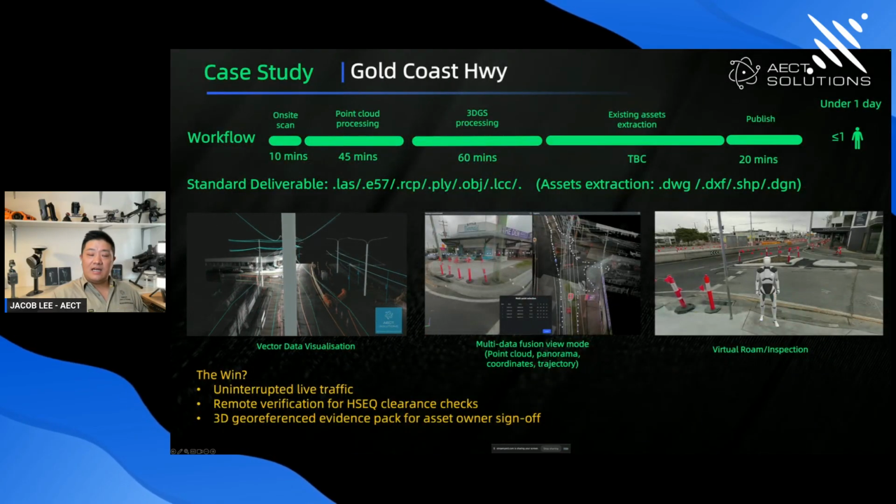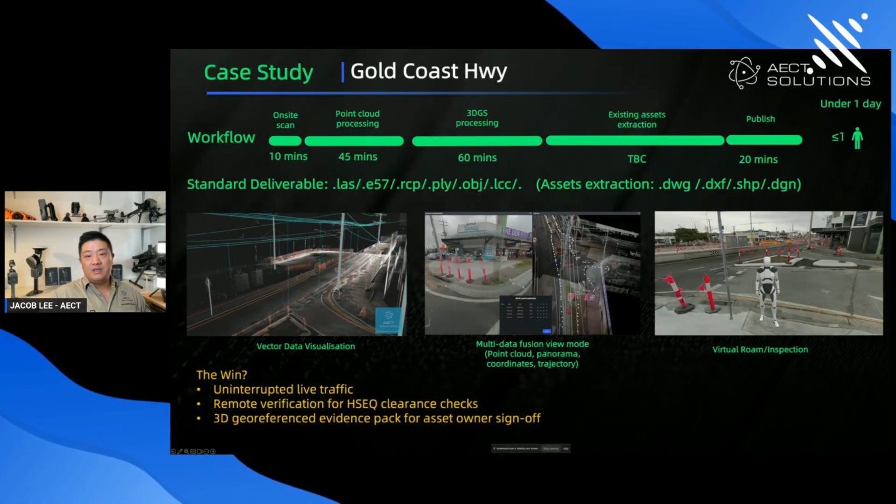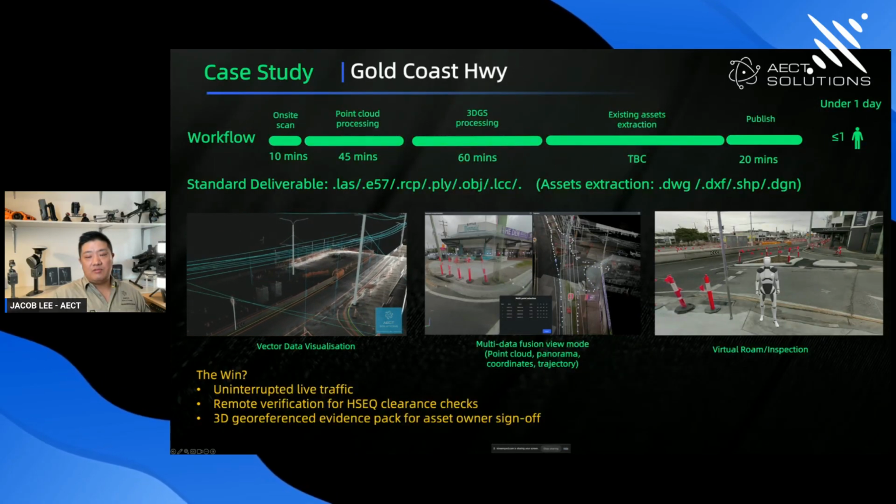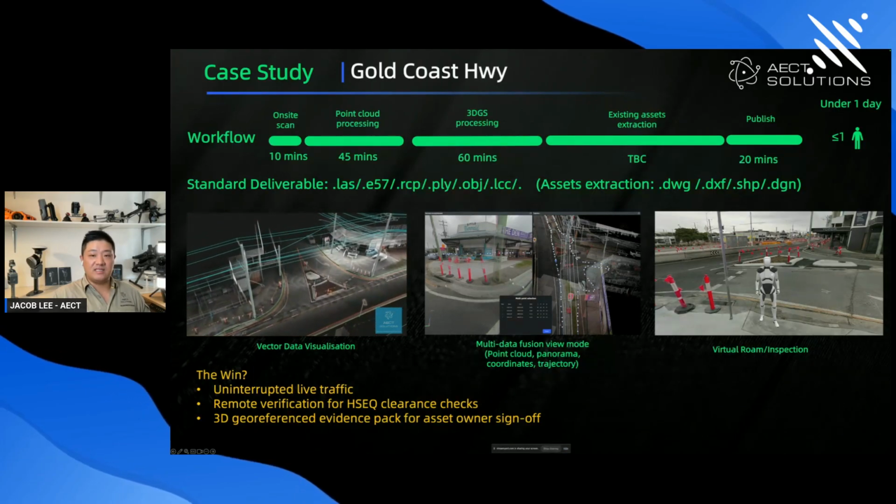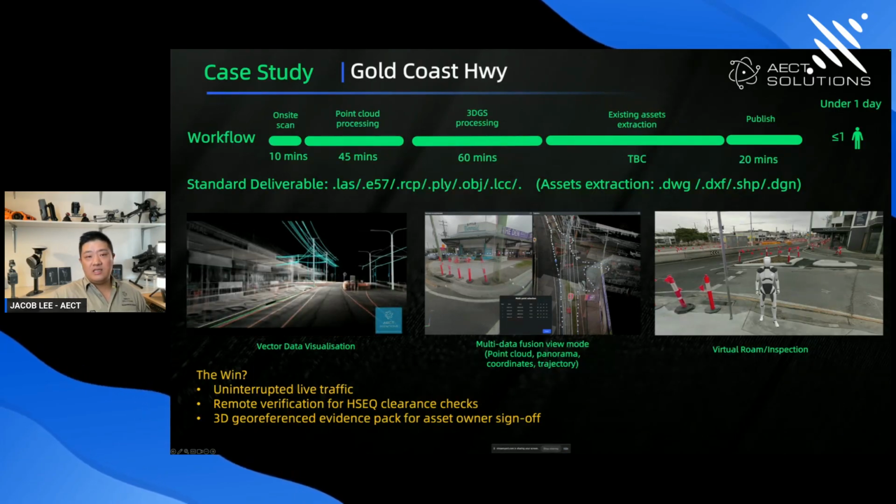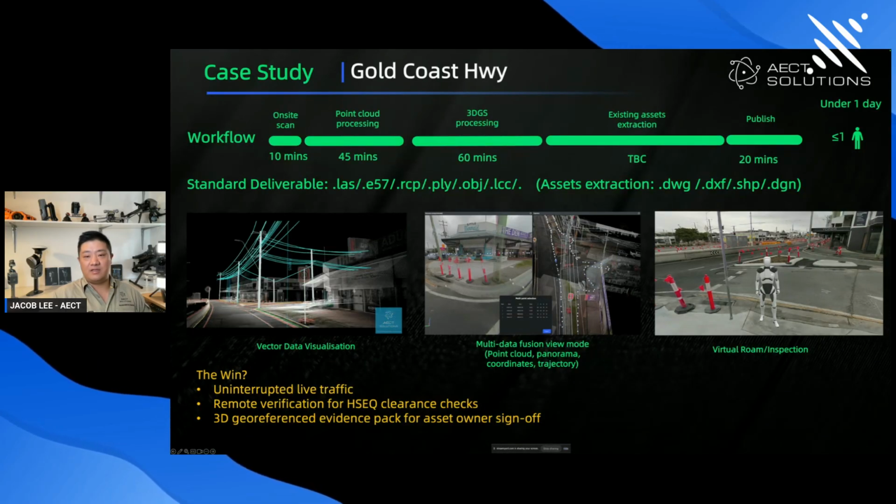Here's also a case study from us for the Gold Coast Highway job. This showcases the verification loop: a quick 10-minute on-site scan, processing, publishing, and asset extraction. The win is not how good the model looks. It's uninterrupted live traffic with only traffic control. The whole 10-minute scan was done just by walking on the pedestrian footpaths.